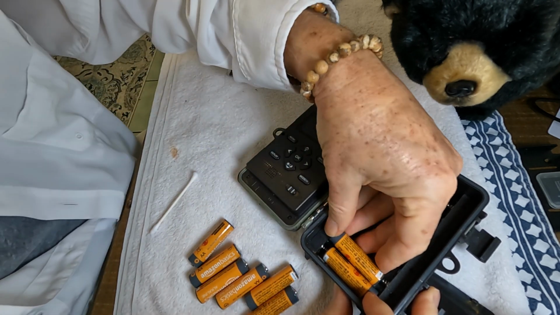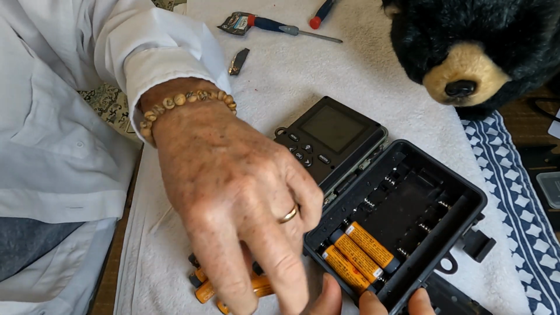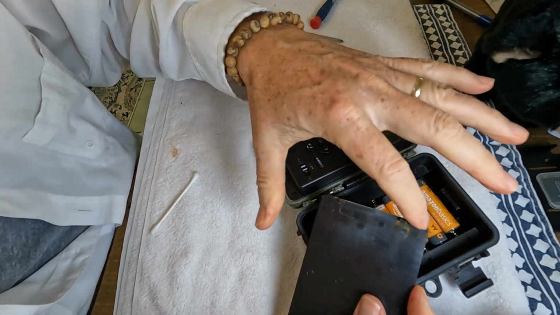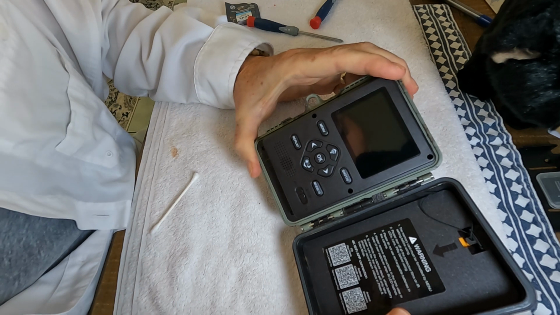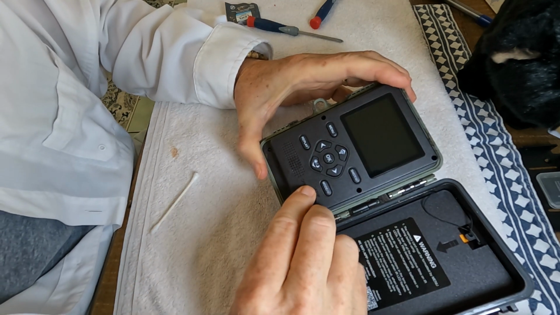I'm not big into buying batteries anymore. I usually use solar panels, but you have to start out with 8 fresh batteries to begin with. Okay, we've got the 8 batteries in. I'm going to put the case in. You can see the rust line. We'll put that back in. The LCD screen, which was the wettest, came out looking pretty good. So let's turn it on and see what happens.